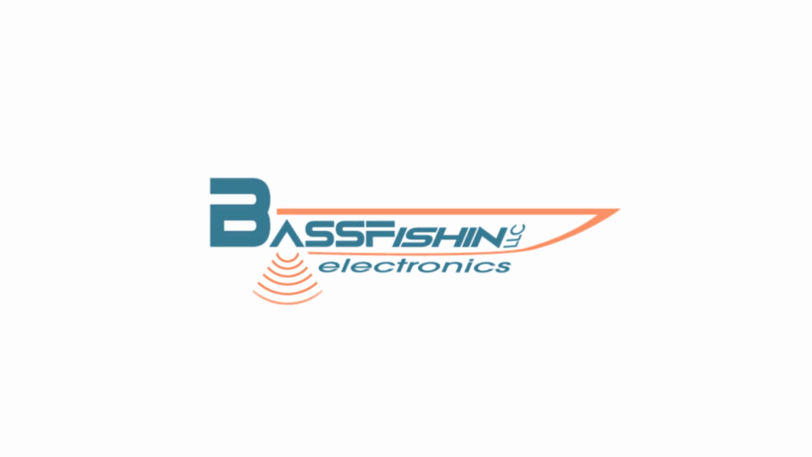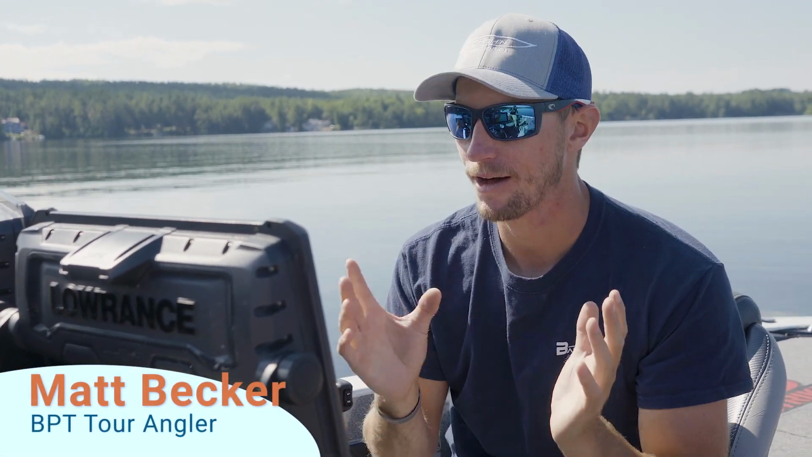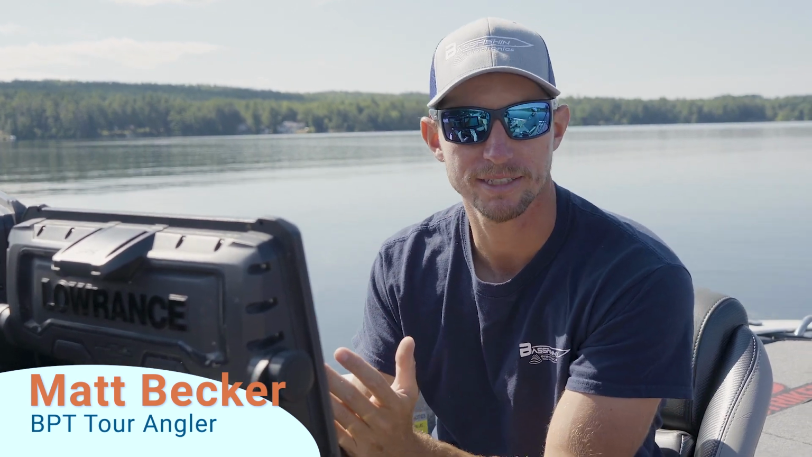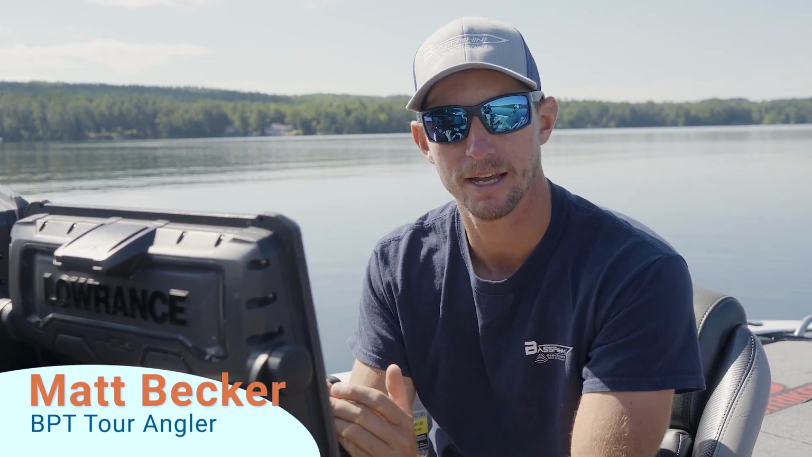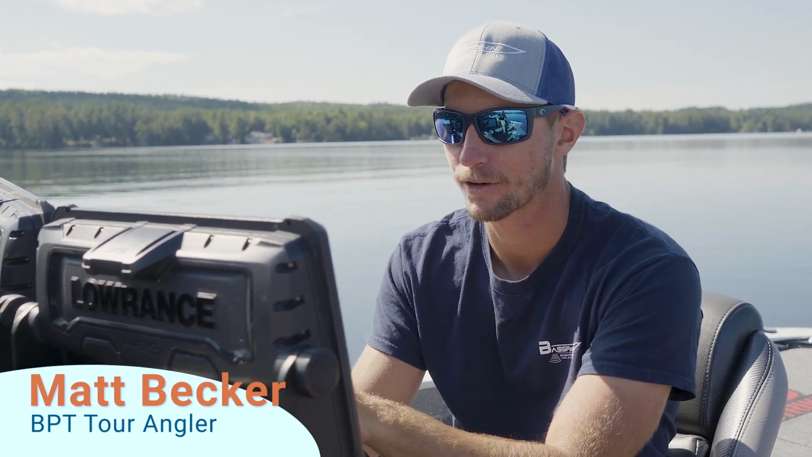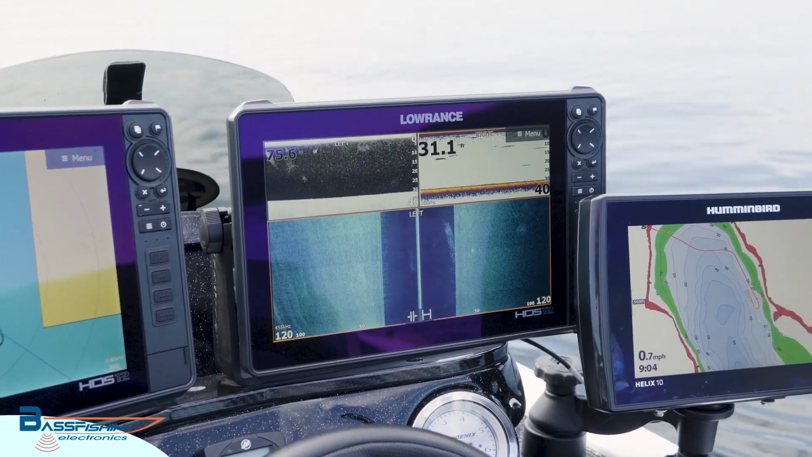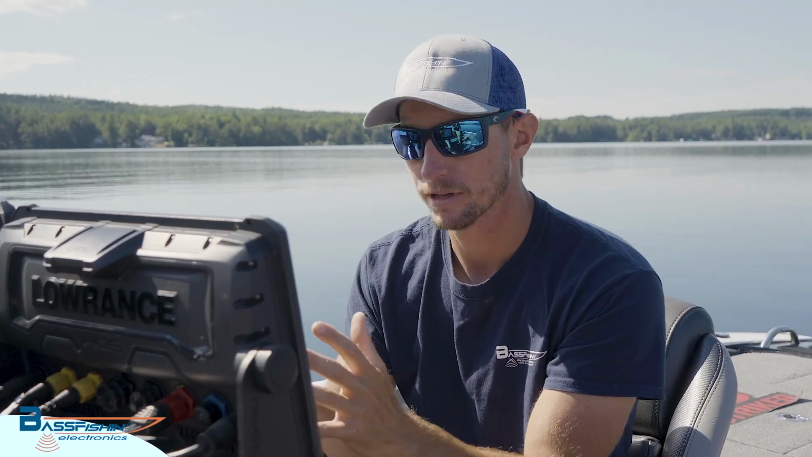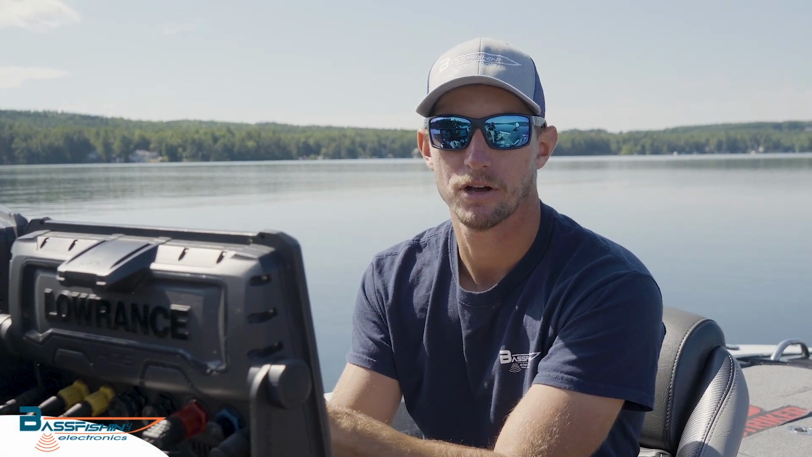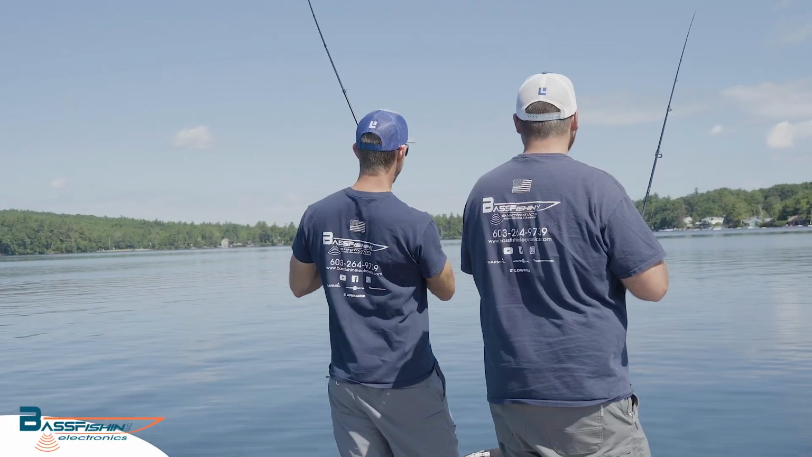All right guys, so we're out here on a brand new lake I've never been to, and I want to show you guys how I use pretty much a 3-step process to break down a new lake, find structure, and then catch those bass. That's the goal for all of us, to get out there and catch some more bass. So I use a bunch of different screens, 3 different brands of electronics, to make me the most efficient to find the fish and then catch them off of the screens.